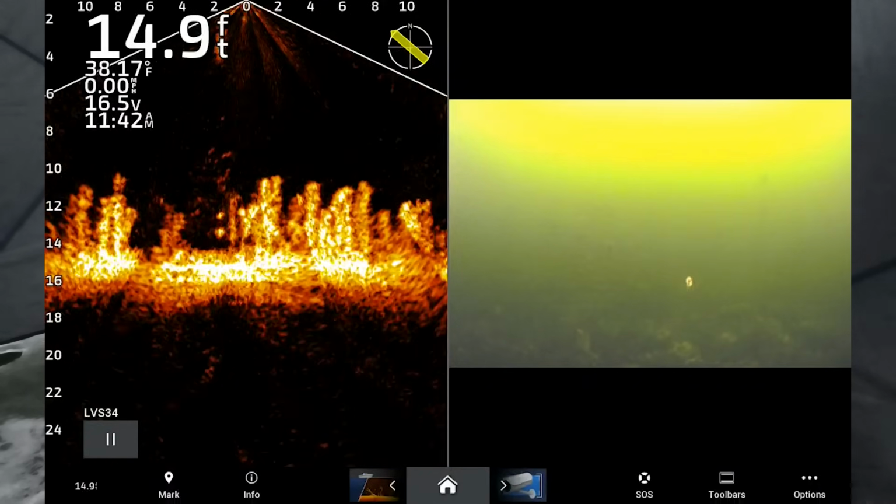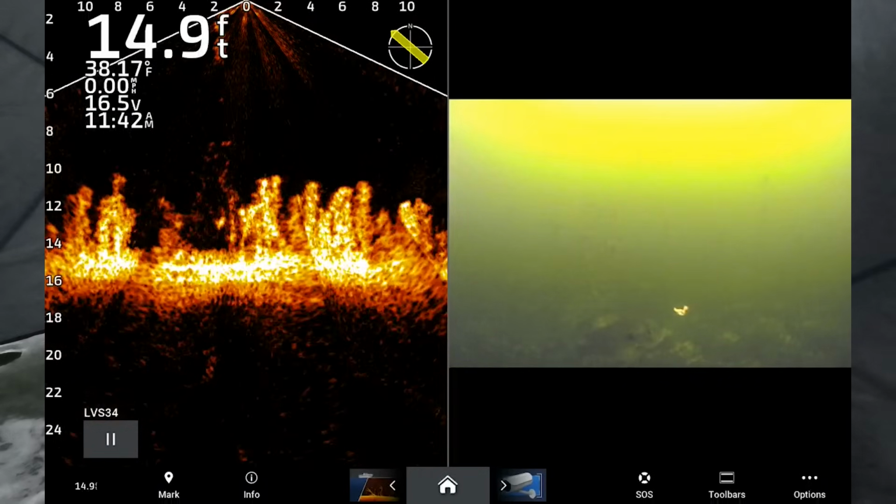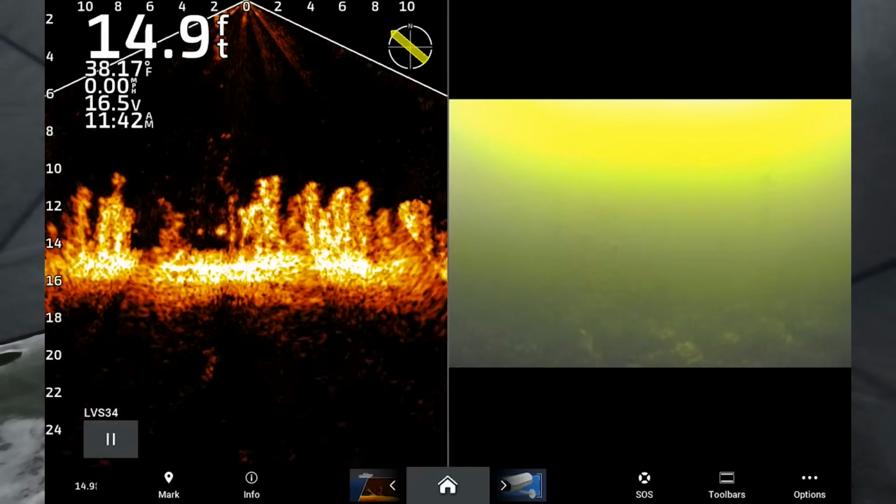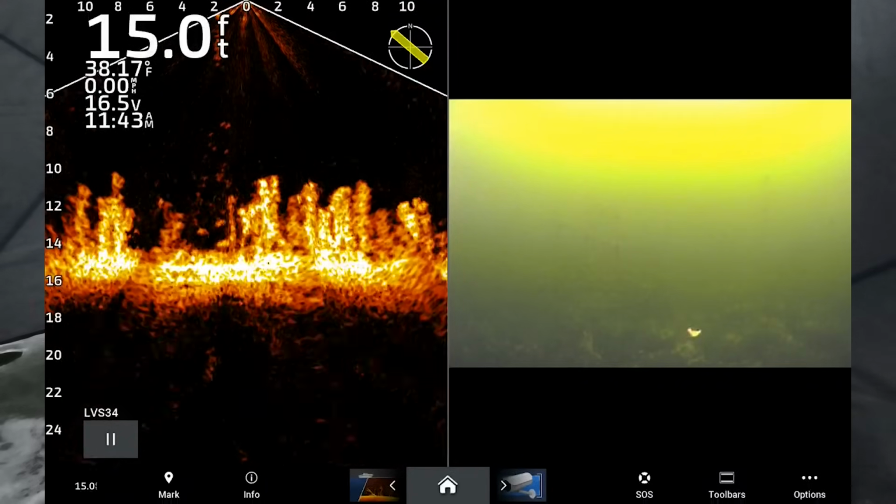Here he comes. He's coming up. And that's cool. You can see it on the Livescope. Here he comes. Here he comes. Boom. There he is on the AquaVu. All right. Come on, buddy. Suck it in. Let's go. Eat. All right. I'll come down to you. But see how it looks on the Livescope. See how close that fish actually is to biting it.